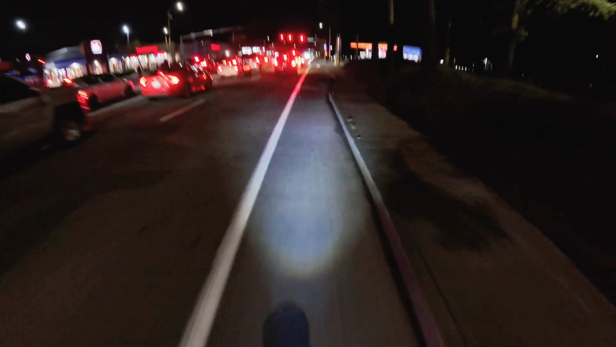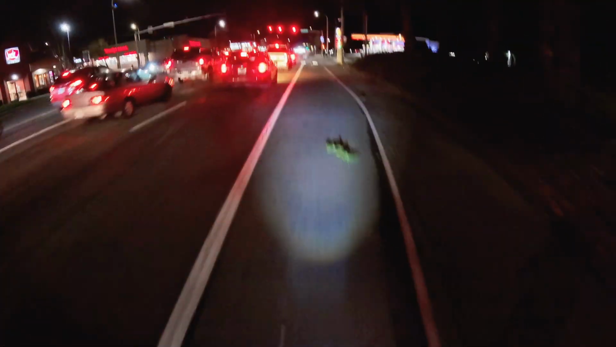But oh no, what's going on here? Looks like we had a little wrecky wreck. That's too bad, because that looks like a nice car.